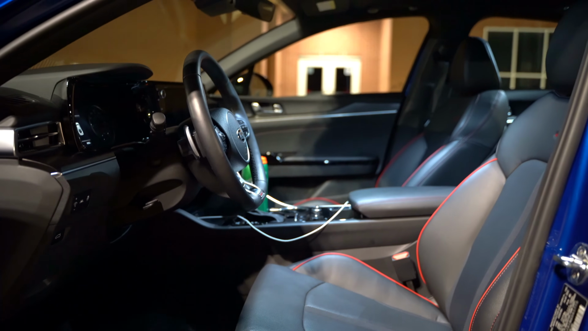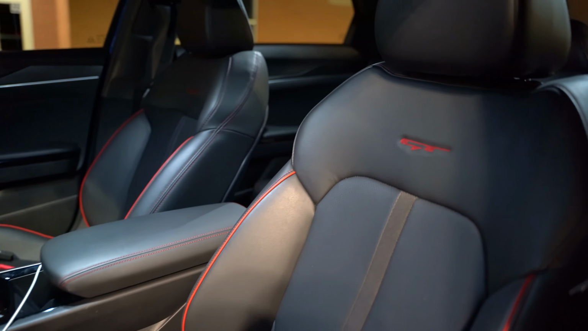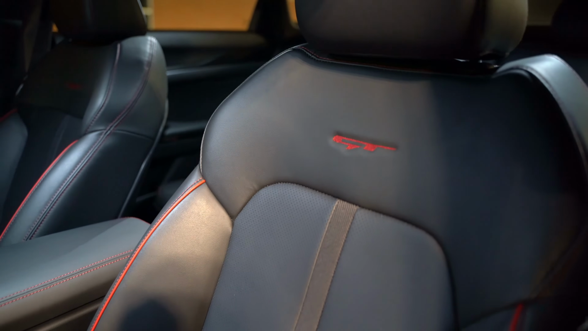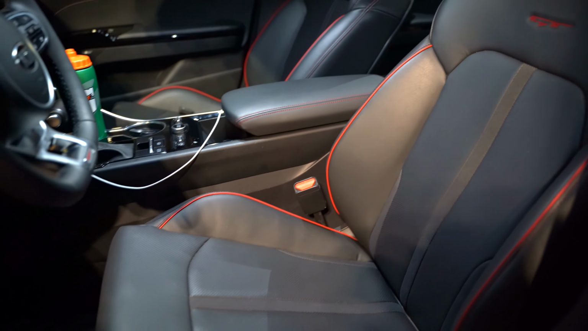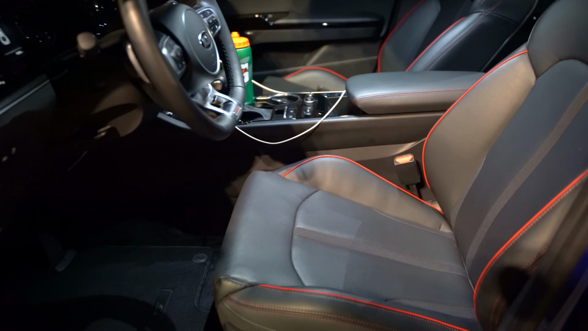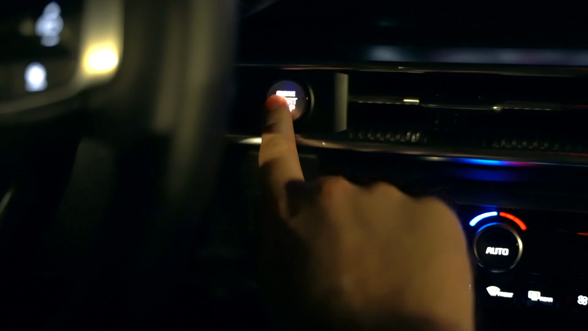It is pretty bright, and we've got these GT specific seats. So these are sport bucket seats. We've got GT written on them. Got some red lining. It'd be kind of cool if it was maybe blue lining because the exterior is blue, but let's go ahead and hop in and take a look at these lights. All right, let's go ahead and start it up. So we've got push button start, foot on the brake.